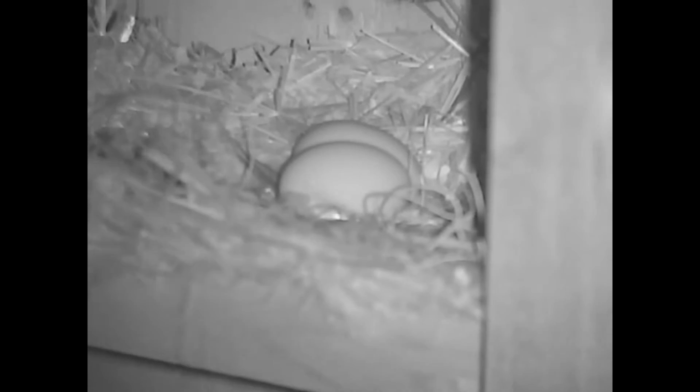Okay, we're in the chicken coop. Now the drawback with this thing is that it doesn't focus very close, so that'll be a negative right then and there. Yeah, I can't get close enough. Okay, no rats inside of here that I can see. Huh. But there are some eggs.